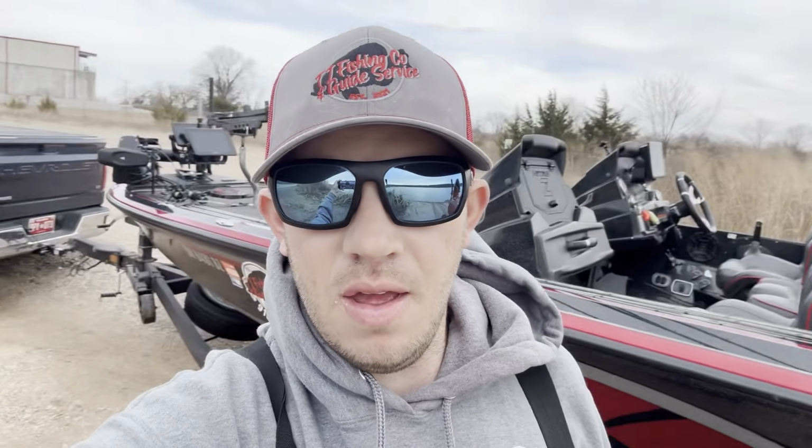Well, I made it back to the ramp in one piece, as you can see. Boat's loaded up on the trailer, and I'd say this was a bust for fishing, but I had to go and find out for myself. Can't just take somebody's word for it, but at least now I know I can check that off the list. Let's say this lake's good for hunting primarily.